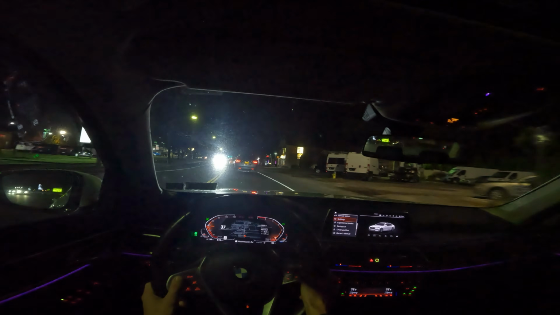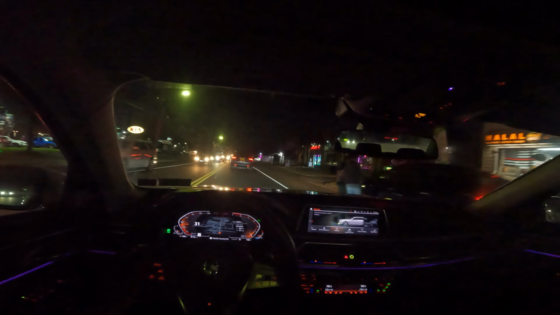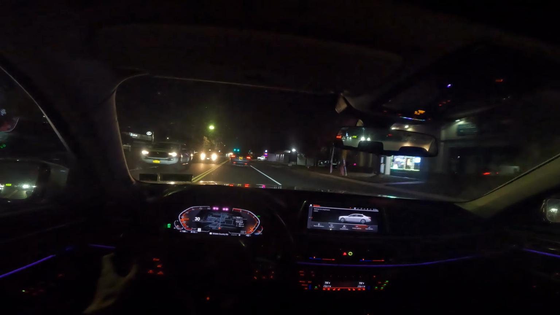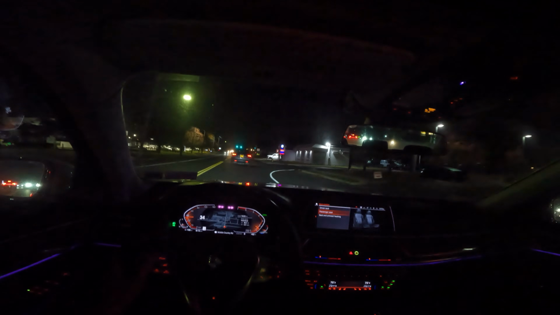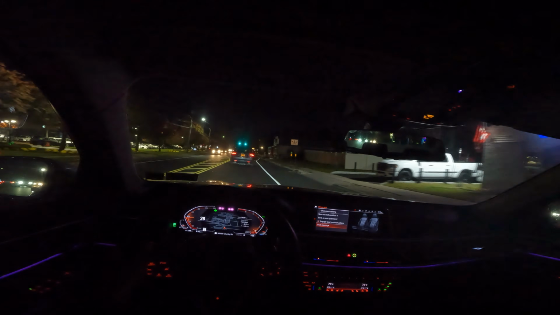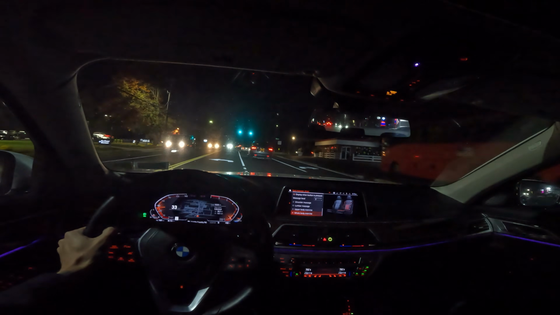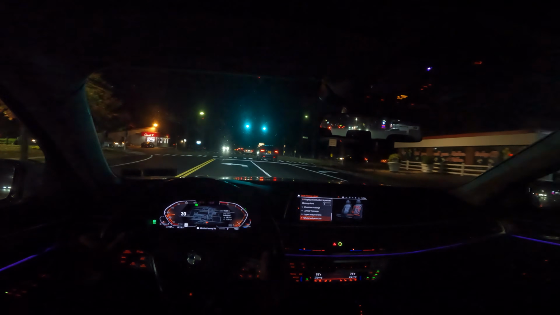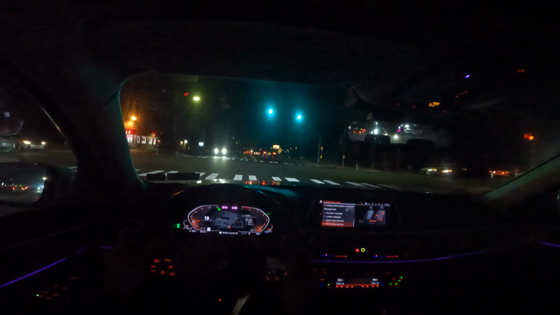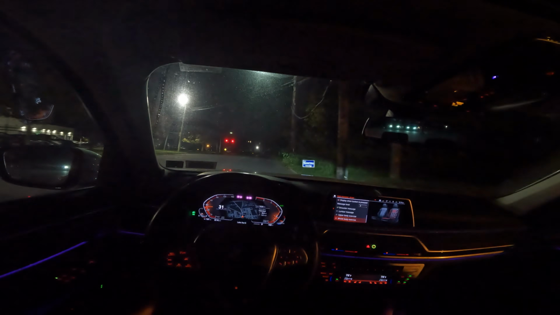We got the ambient lights on. I'm gonna get a seat massage going here just because I can, why not? I got the heads up display off this time around. I figured out how to do that. It's a lot harder in this car than it is in my car. My car is just a button. This car, you gotta go through the settings. So we're gonna put the max level 3 full whole body massage on, and we're gonna cut up in traffic, if there is any, in a 750.